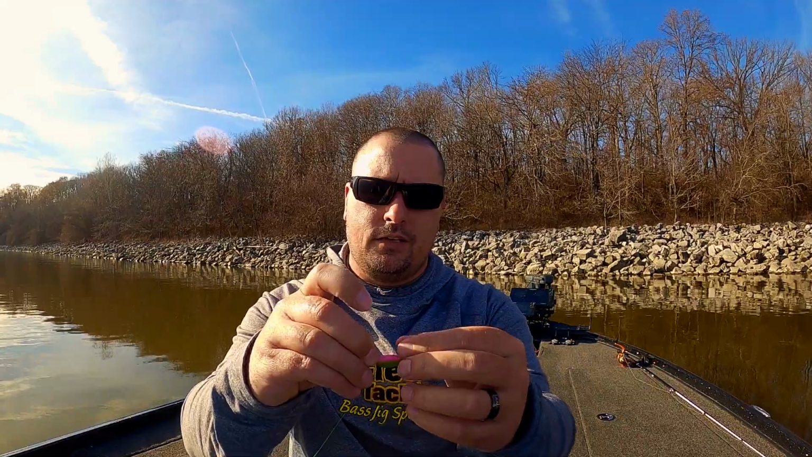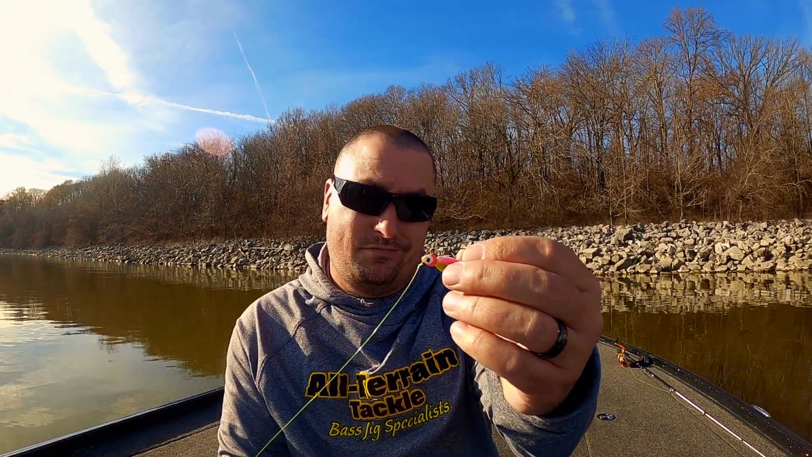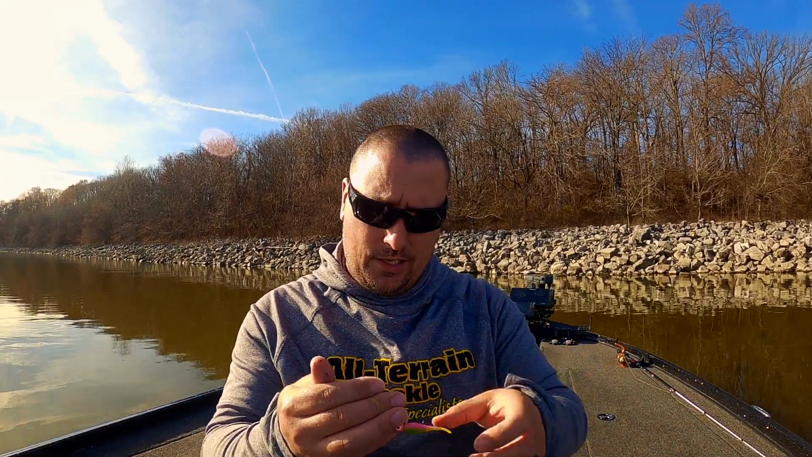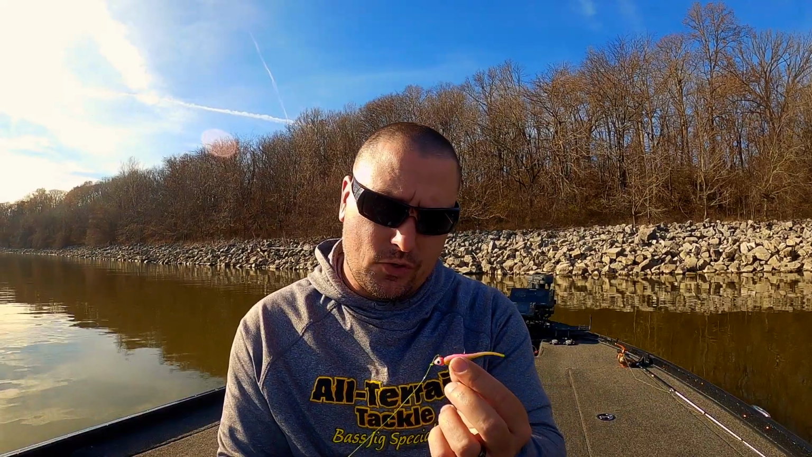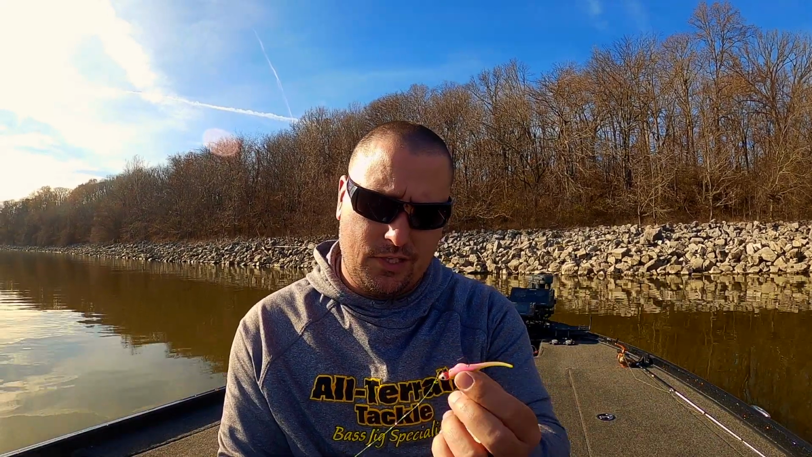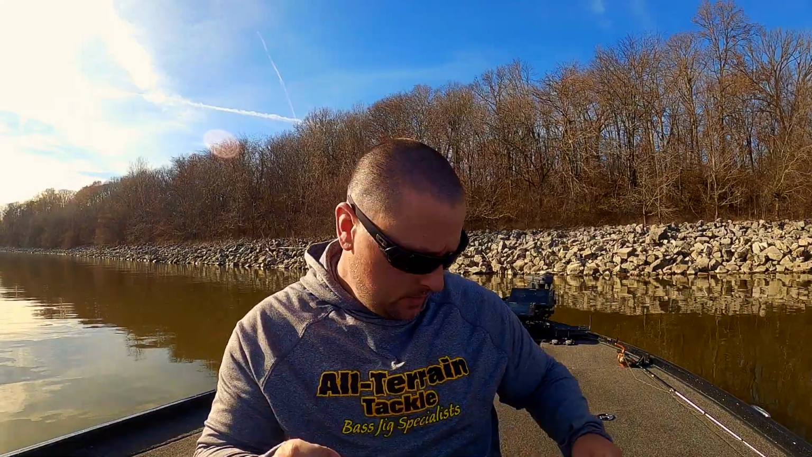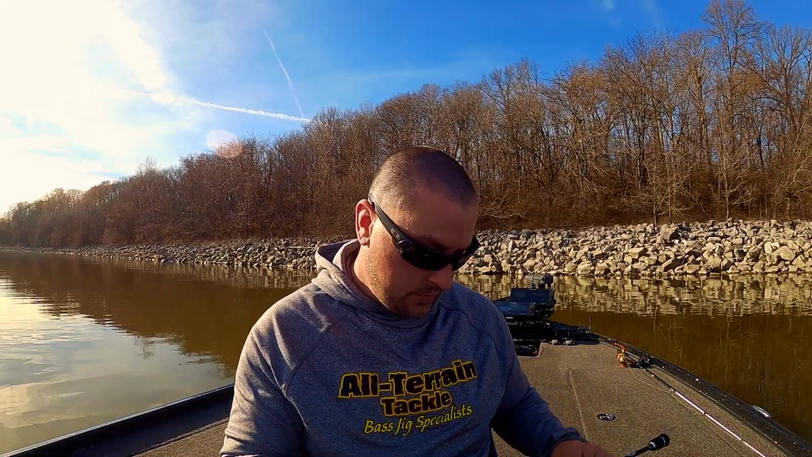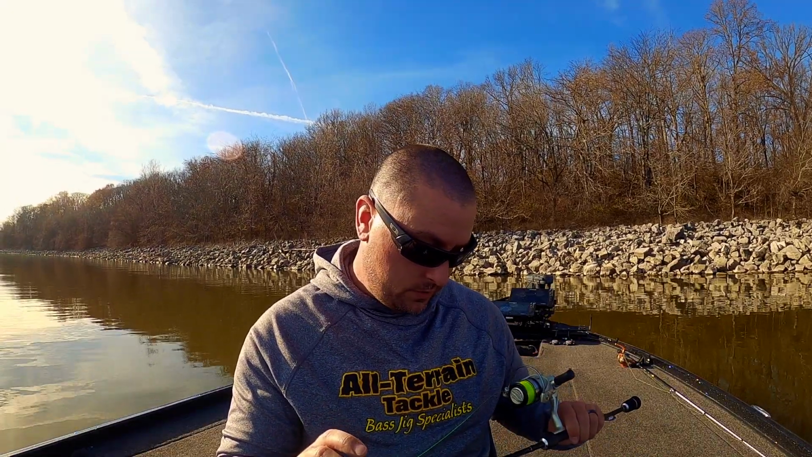I had a black head on there earlier. I went to a pink one just because. I don't know that it's helped. I have no idea. But this is I believe a 32nd ounce head. Yeah, I think that's a 32nd ounce head. And then, back to the setup, it's a 6-foot Denali spinning rod.